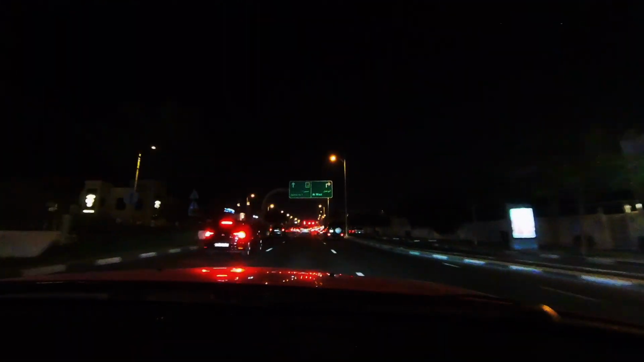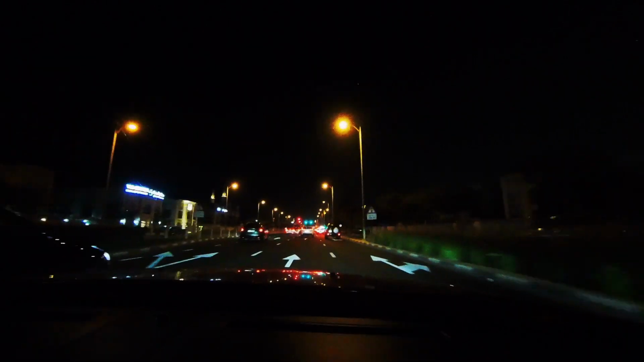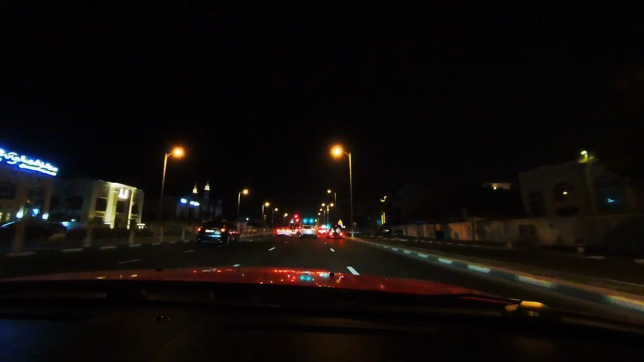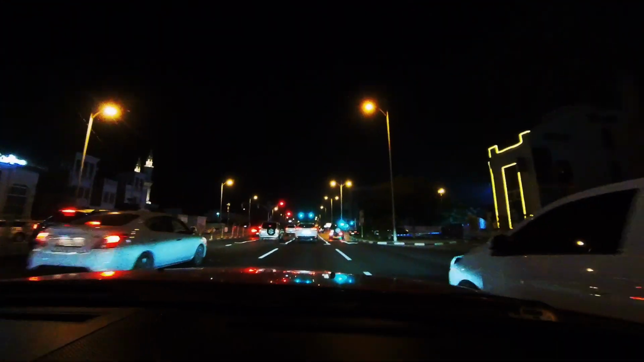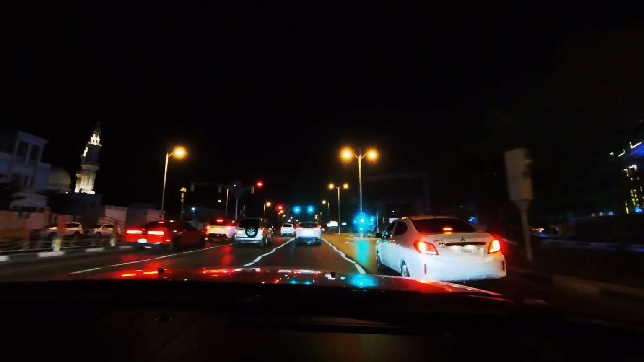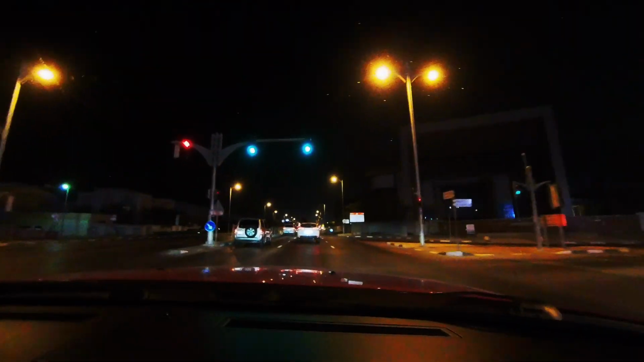So all the riding friends, please use gear when you ride. It's not advisable to ride without gear. Doesn't matter where you go, you should wear gear. And commuters, I understand, but again, motorcycling is pretty dangerous.